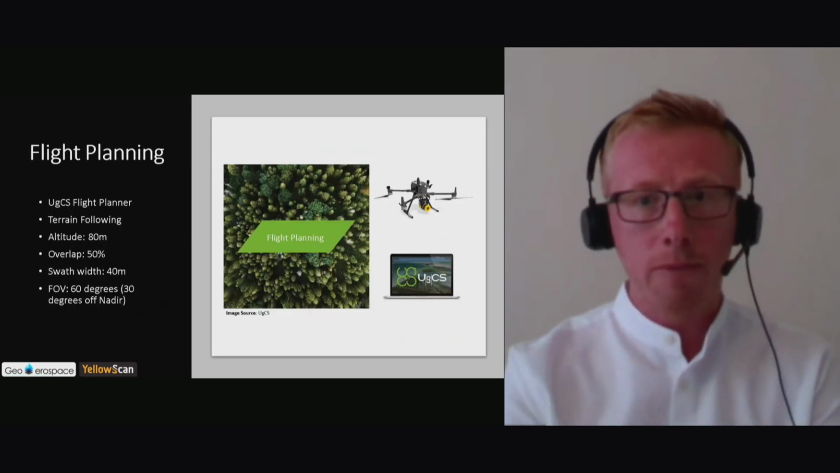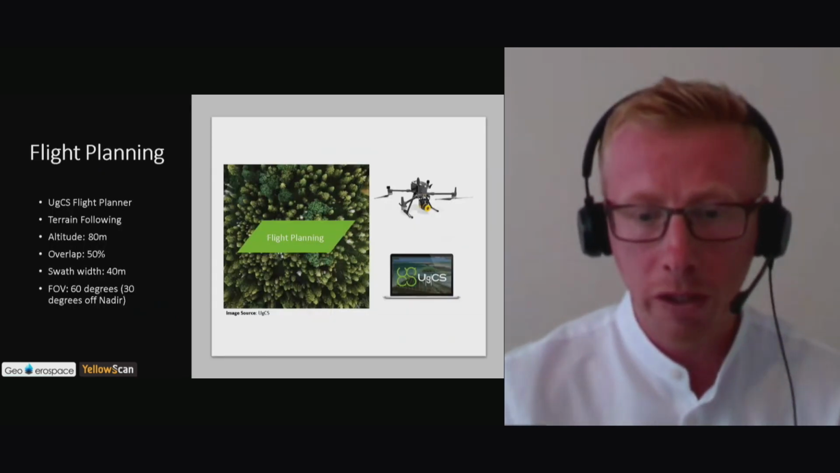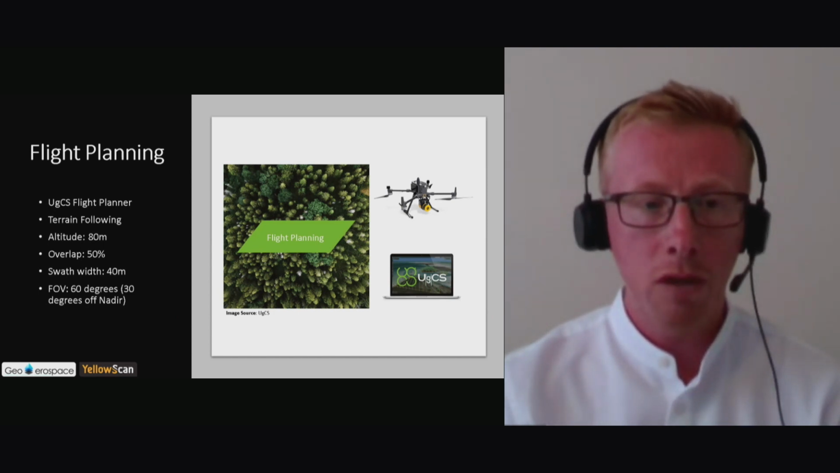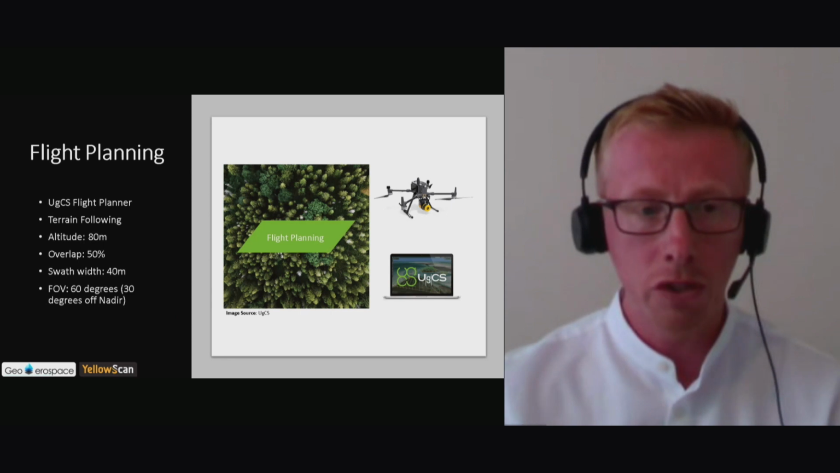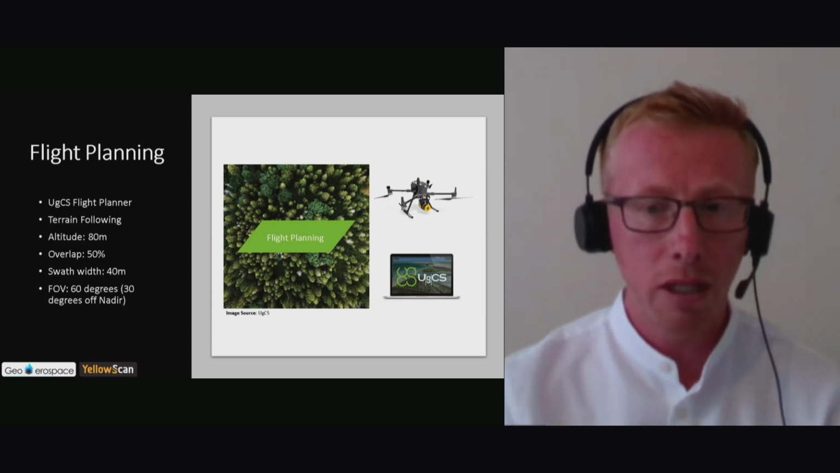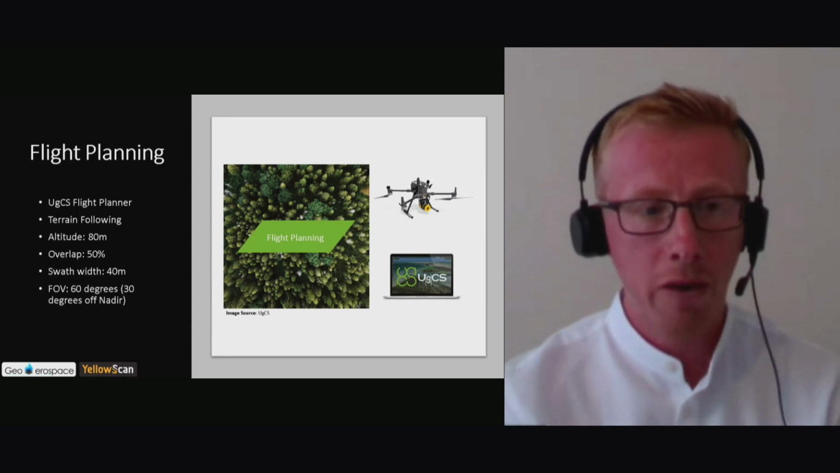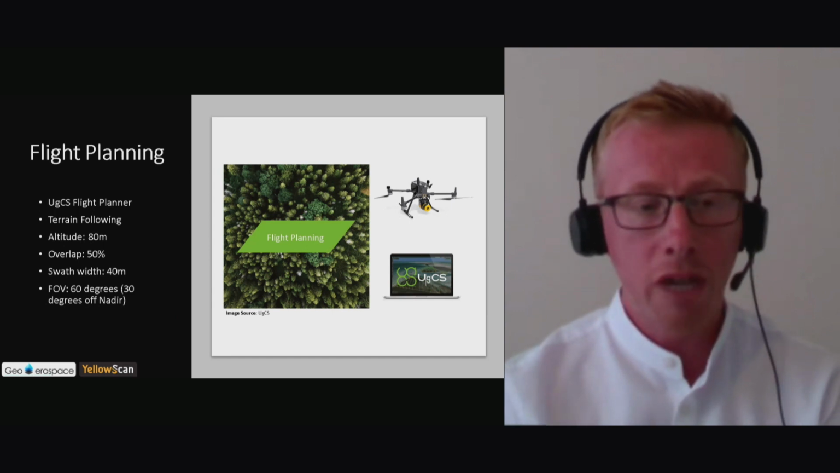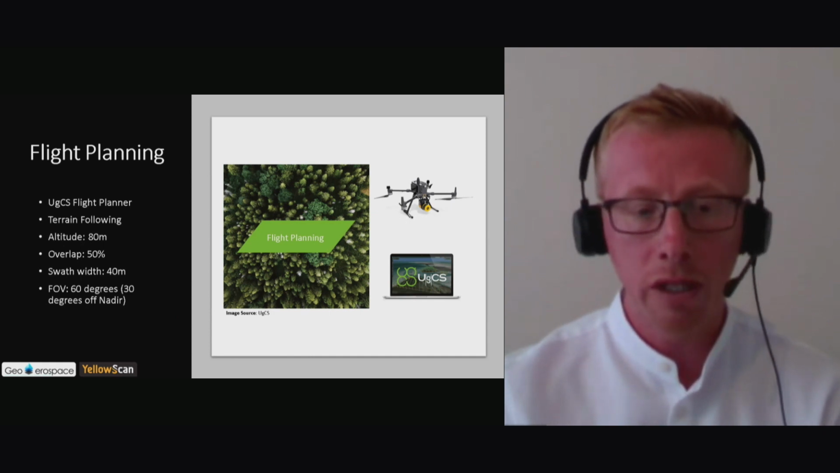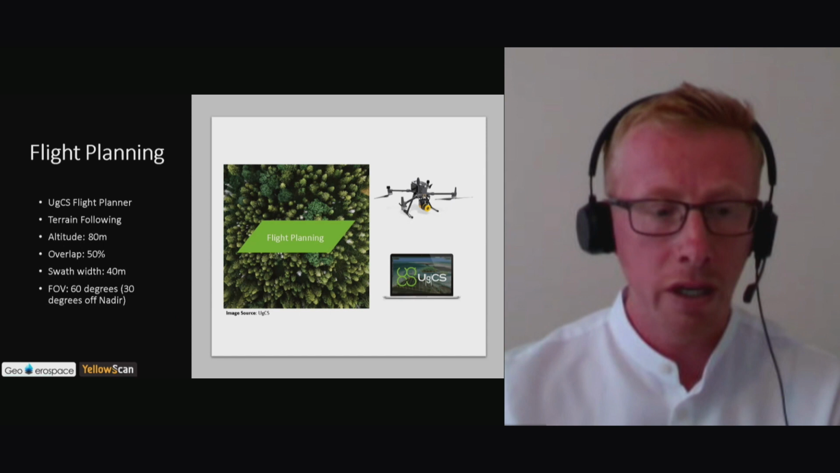The image on the right, you'd be familiar with UGCS. That's our flight planning tool. We use terrain following all the time. Often these sites are undulating or hilly, so we use digital elevation models input into the flight planner. Our altitude is normally 80 meters, 50% overlap, a swath width of 40 meters, and a 60-degree field of view, so 30 degrees either side of nadir.